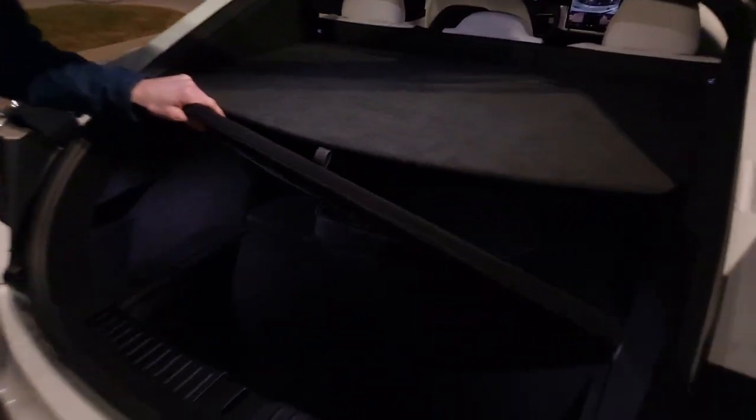And another thing a lot of people don't know is your motors are up there, so you got space over here for even more cargo space. So if we pop that off, we lift this, look at that. Yeah, let me grab that camera for a second. It's not a lot of light, but look at that. There's depth to that.